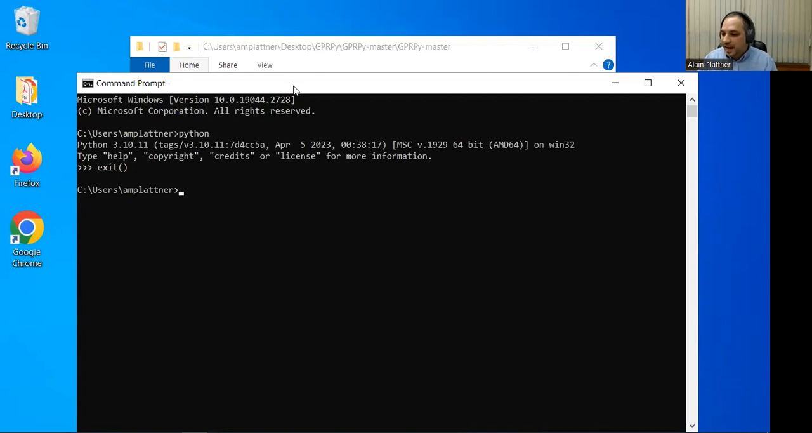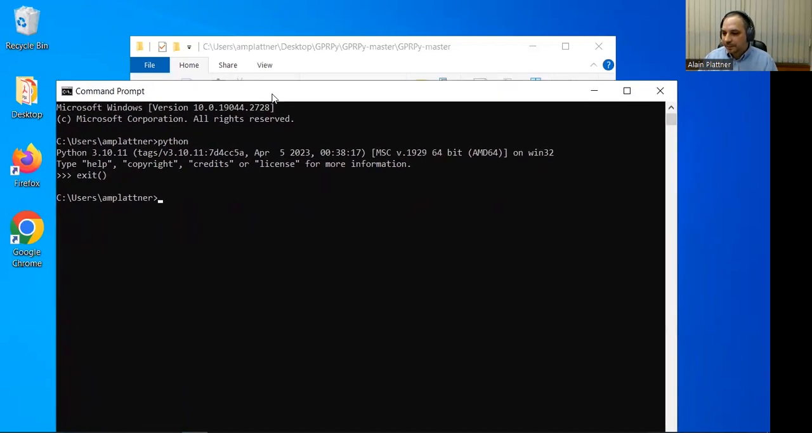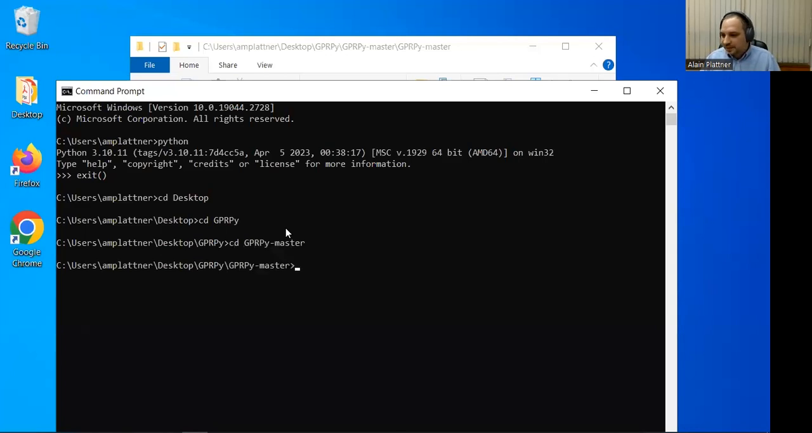So what we need to do now is navigate into this GPRPy folder, and we do that like our ancestors did back in the 90s. CD is change directory. Go to Desktop, and then I call the folder GPRPy, then GPRPy-master, and there's another GPRPy-master in there because that's how it was packaged. Okay, and now dir shows me the directory content.